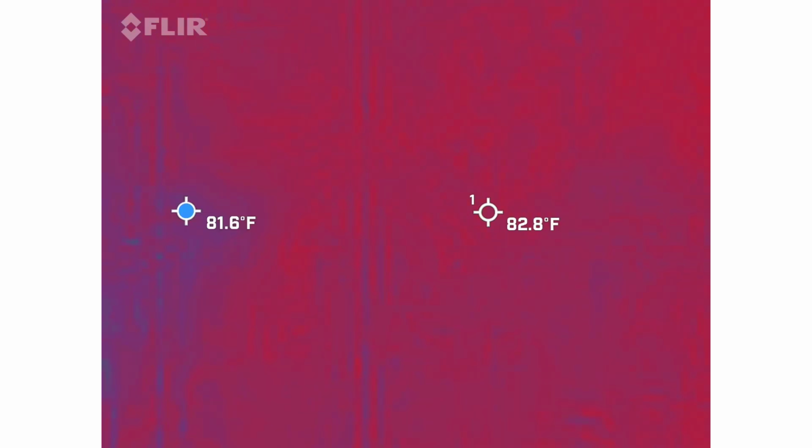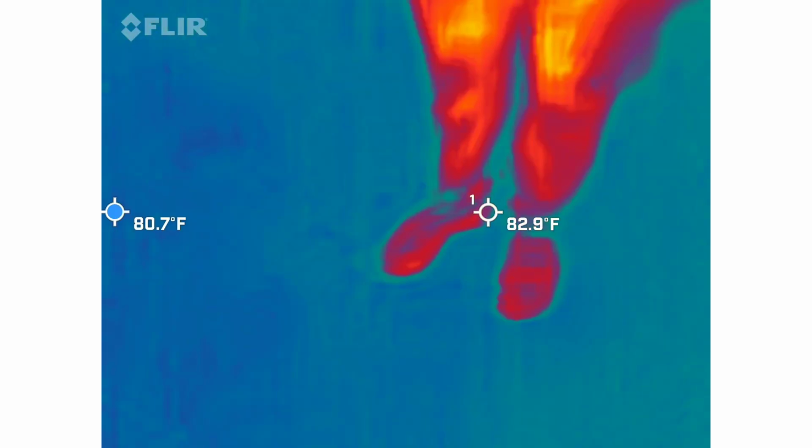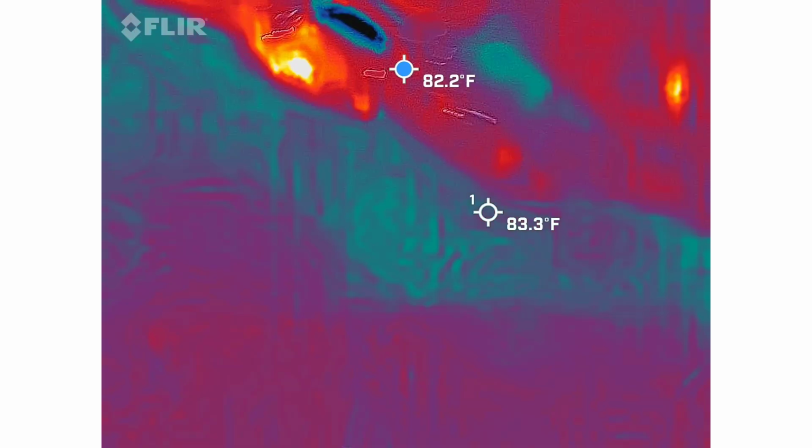Any other numbers coming up? Nah, 0.1, 0.3. Little guys? Nothing. Let's go to the other side real quick. We'll try that over there. Come on over, Lynn. Let's try over here. Power. Power? It's just a little pop.